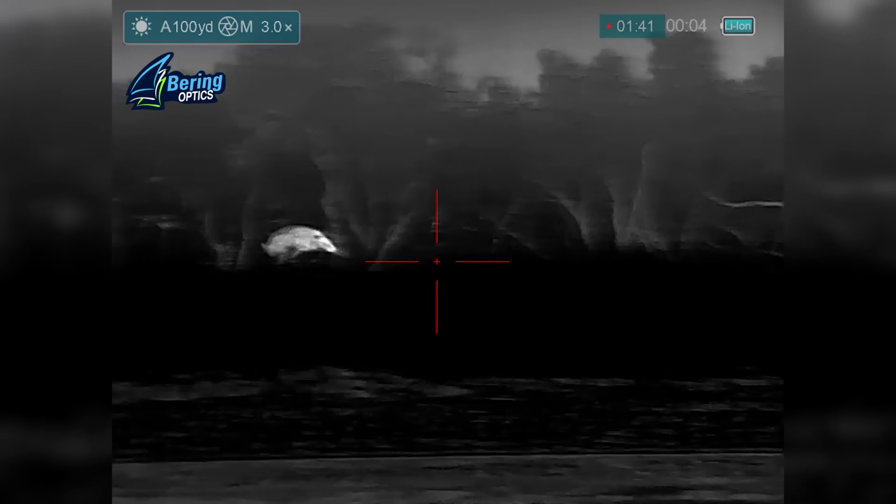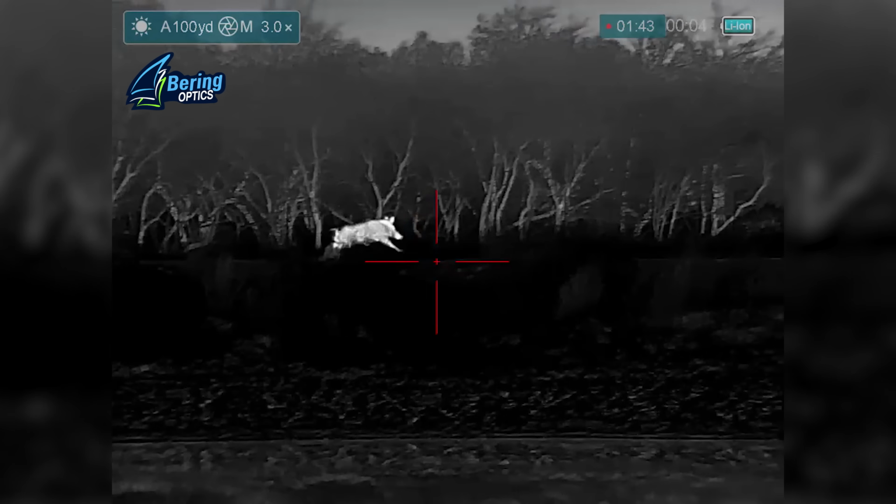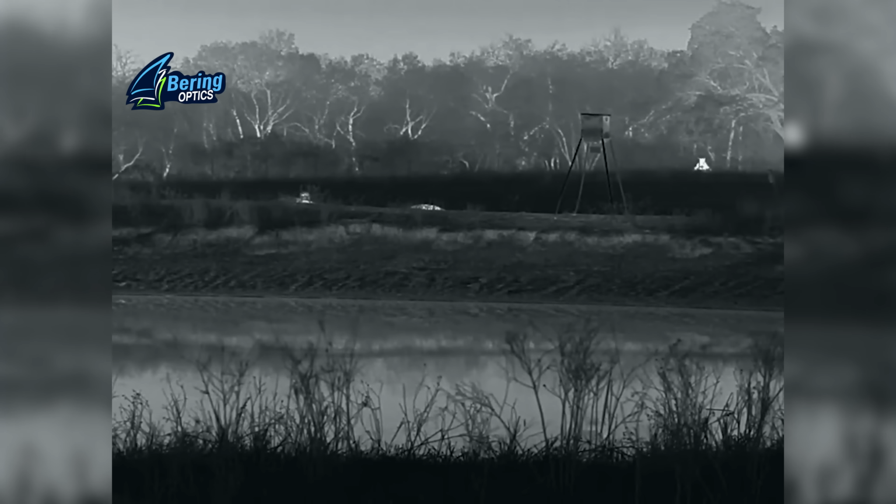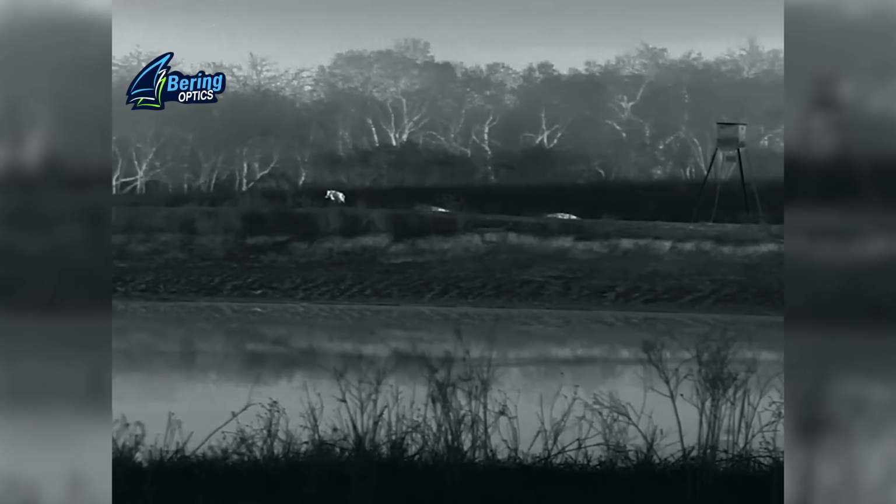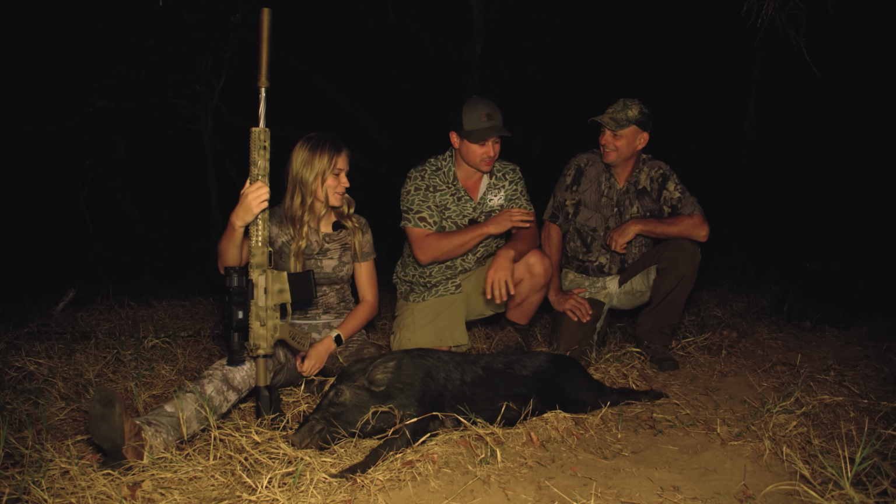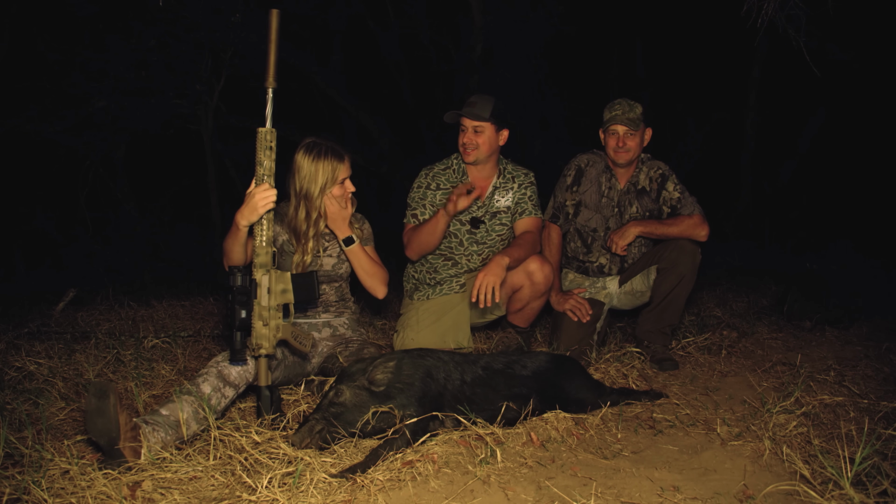So Taylor shoots and this hog goes running, and you can see he's doing what we call the death kick. You can tell he isn't going far, and he runs in the brush, and we say to ourselves, hey, we're going to give him a little bit of time, and then we're going to go in after him and see if we can find him.